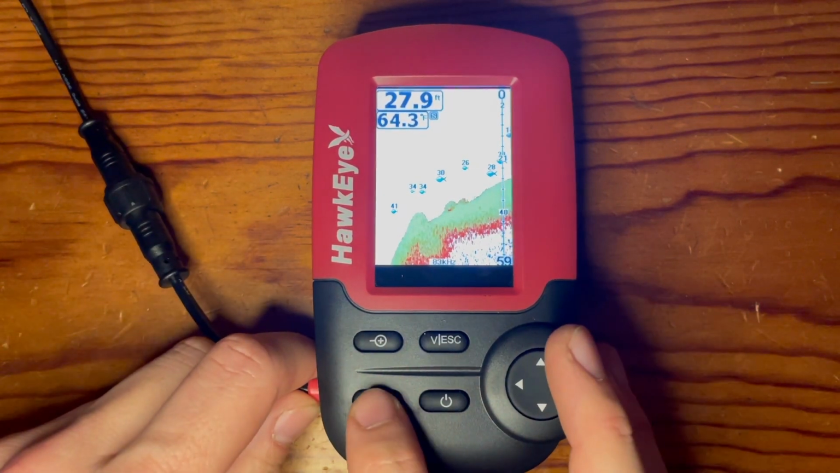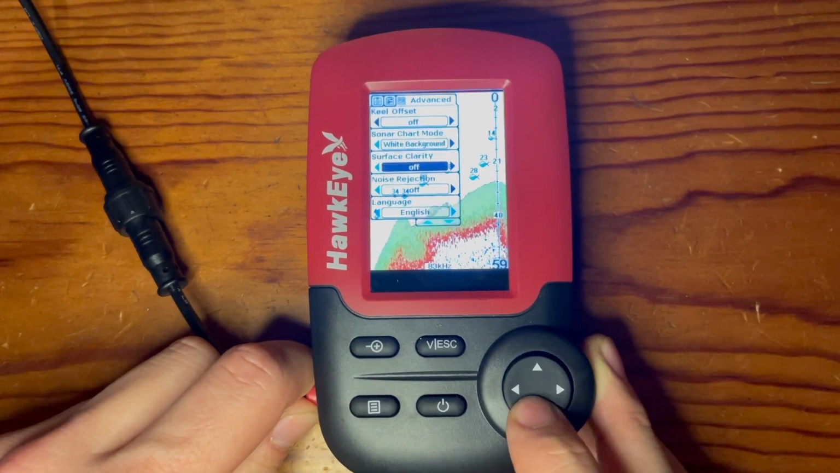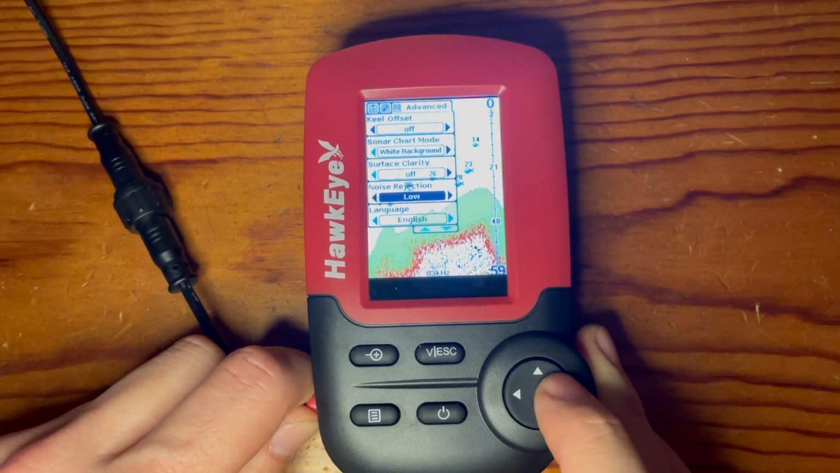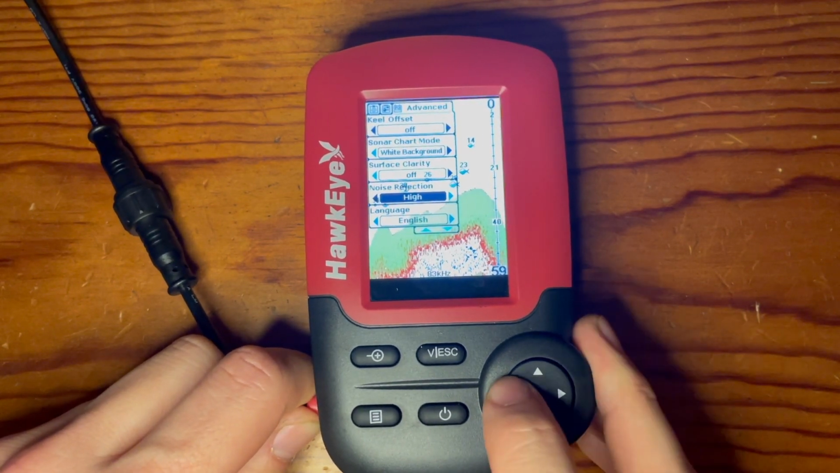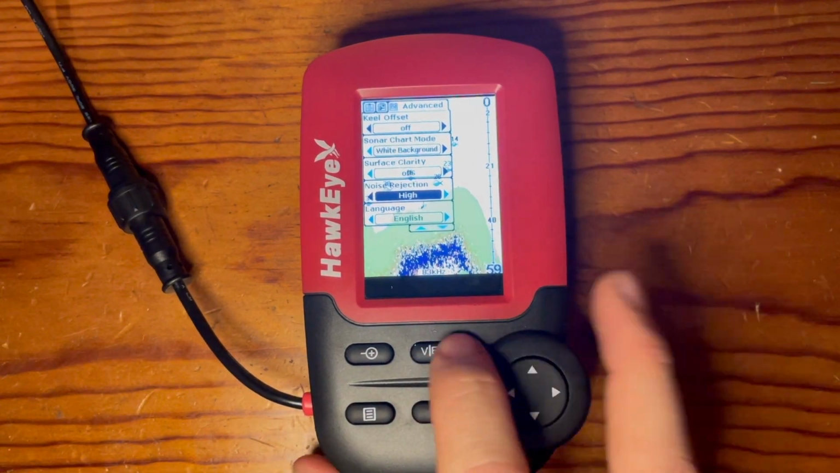So in order to get to this setting, you click the menu 3 times, getting you over to the noise rejection setting. You can choose from either off, low, medium, or high. Once you've selected your option, click escape to save.